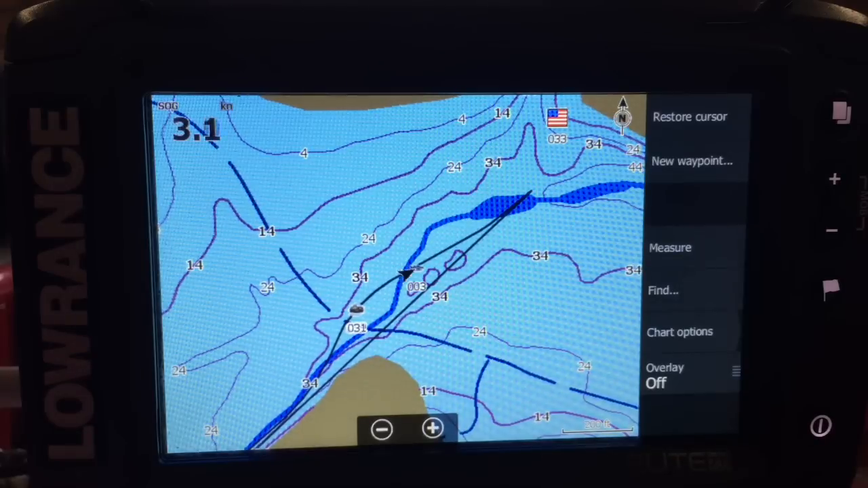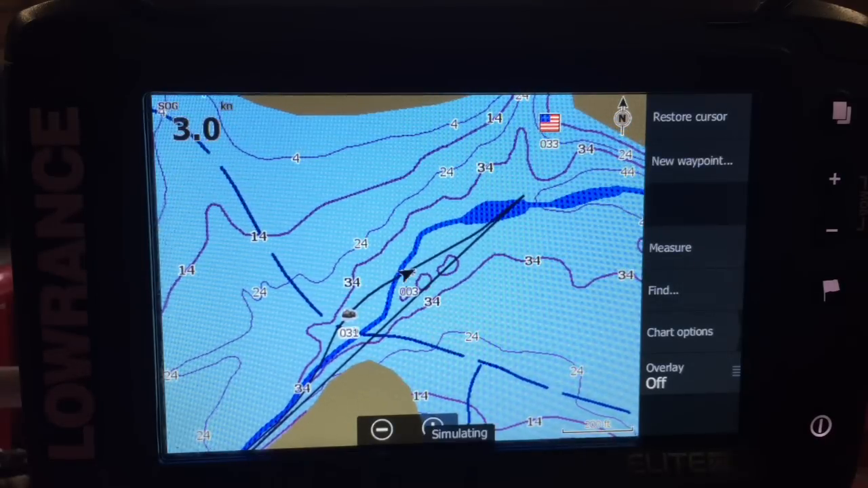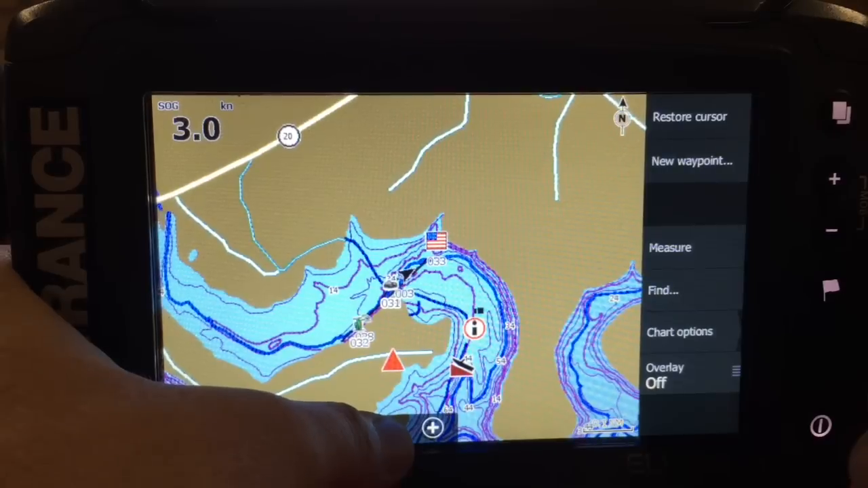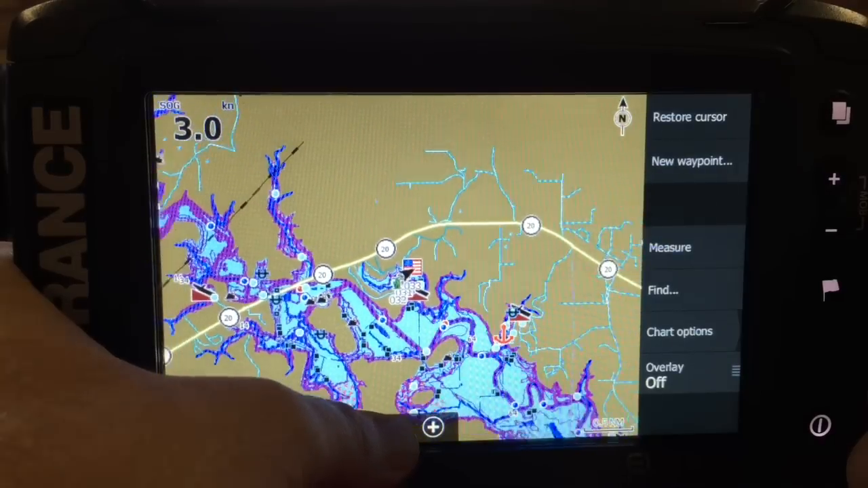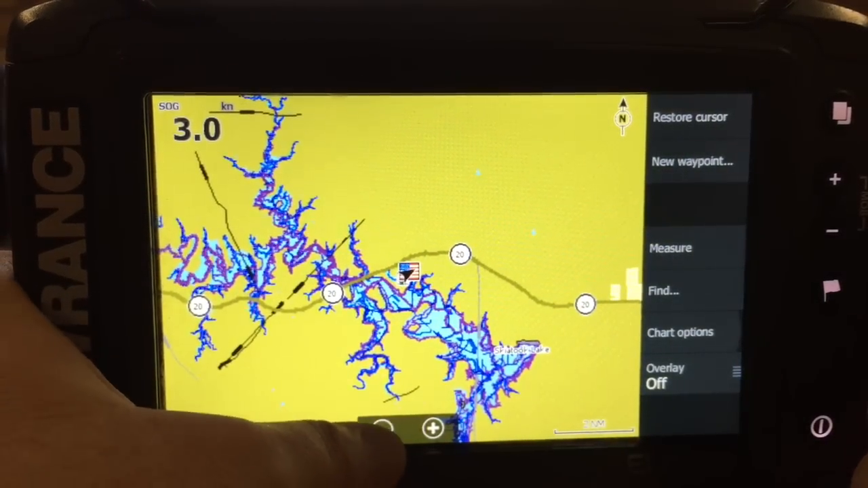Right, so this is a GPS chart, and it's one that's actually built into the system already. What I'm going to do is come out and show you where this is. So go out, keep on going out there. Right, and it eventually says the name of the lake on it. There you go. So it's called Skiatuk Lake.